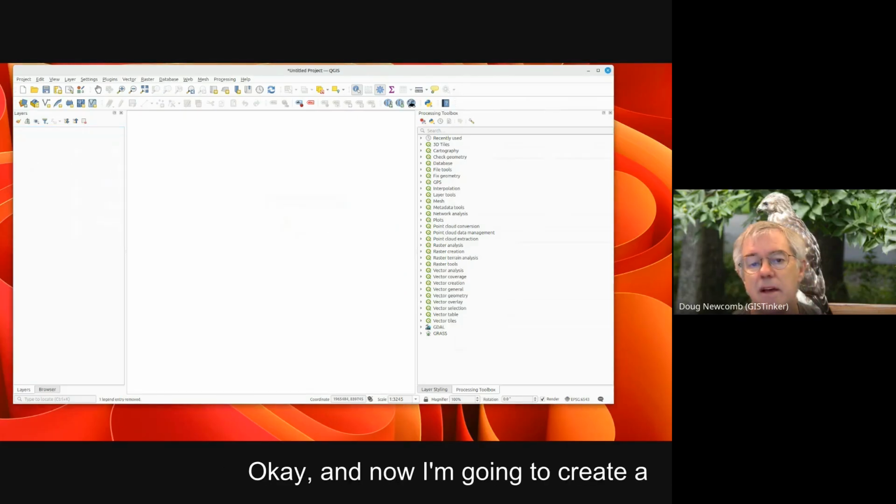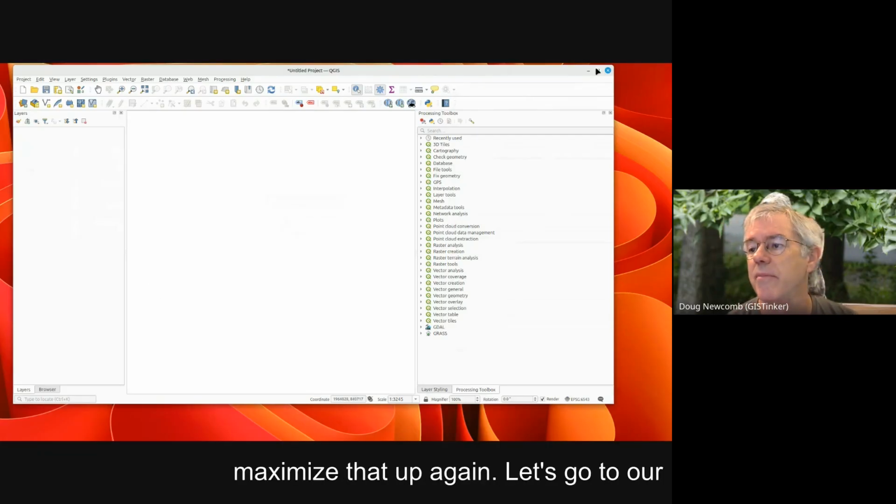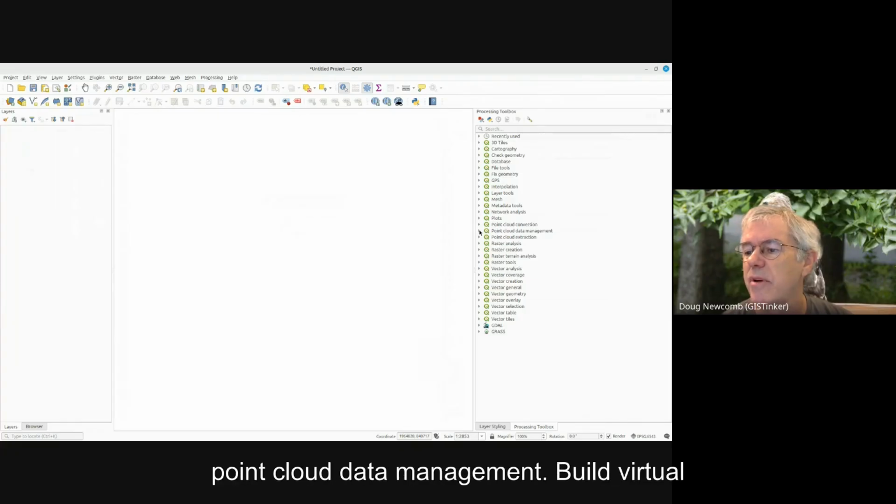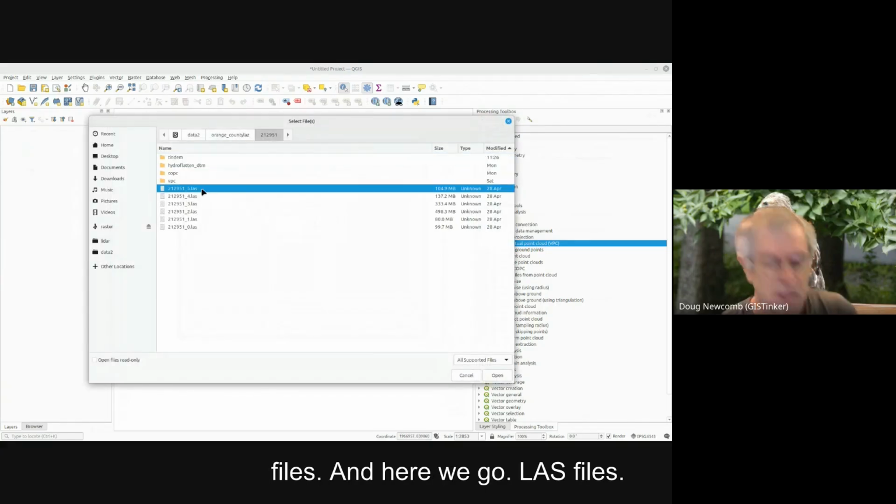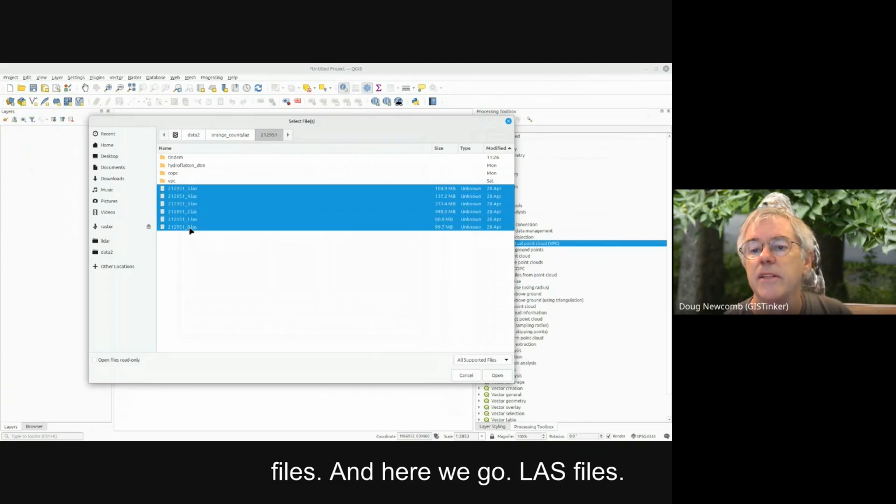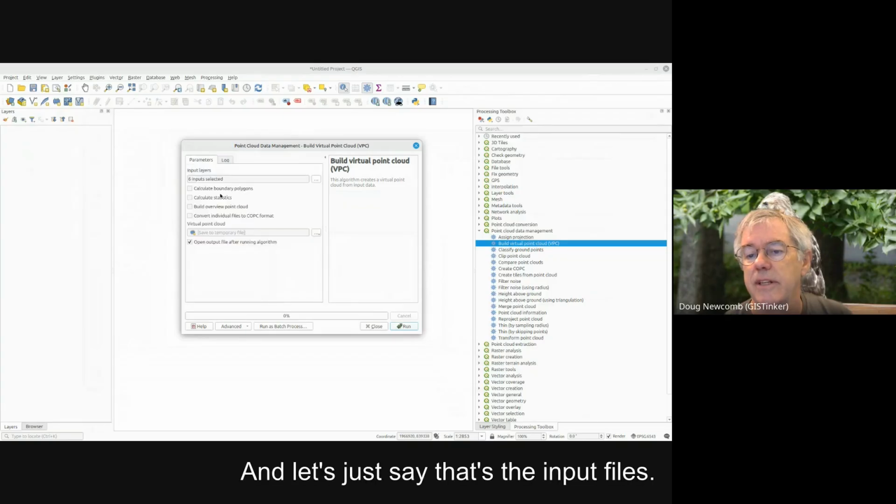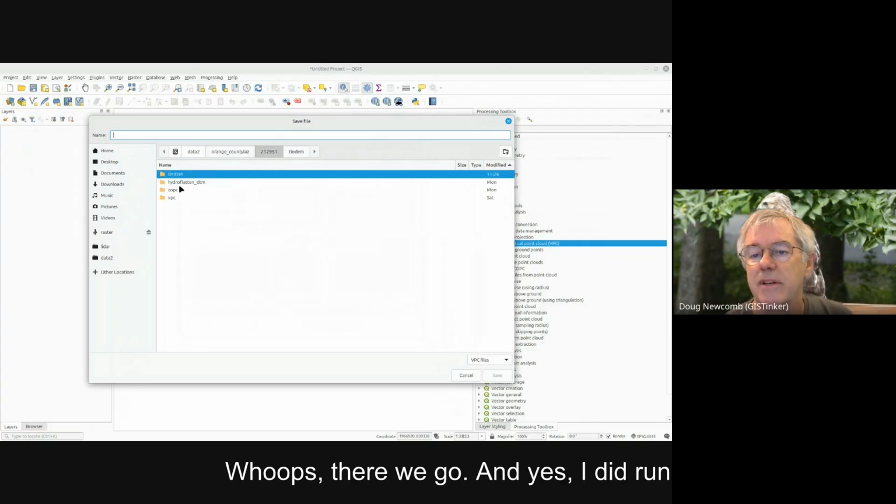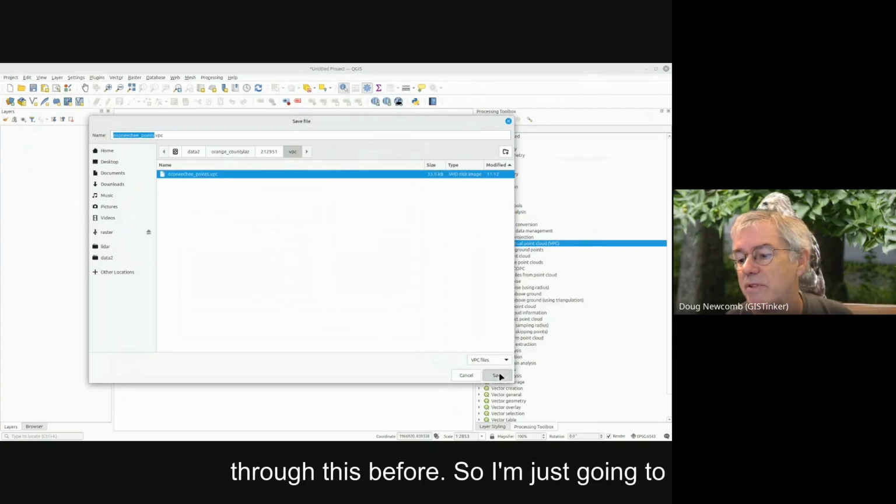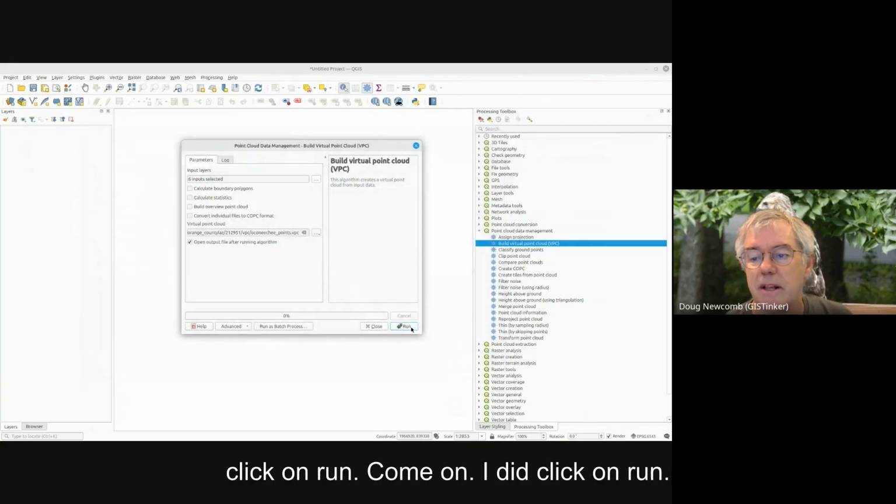Okay, and now I'm going to create a virtual point cloud. So we go back, we maximize that up again. Let's go to our point cloud data management, build virtual point cloud. Let's go find our files, add files, and here we go. LAS files. And let's just say that's the input files, and I'm going to put it out to a VPC file. Whoops, there we go. And yes, I did run through this before, so I'm just going to overwrite what I did before. And then just click on run.